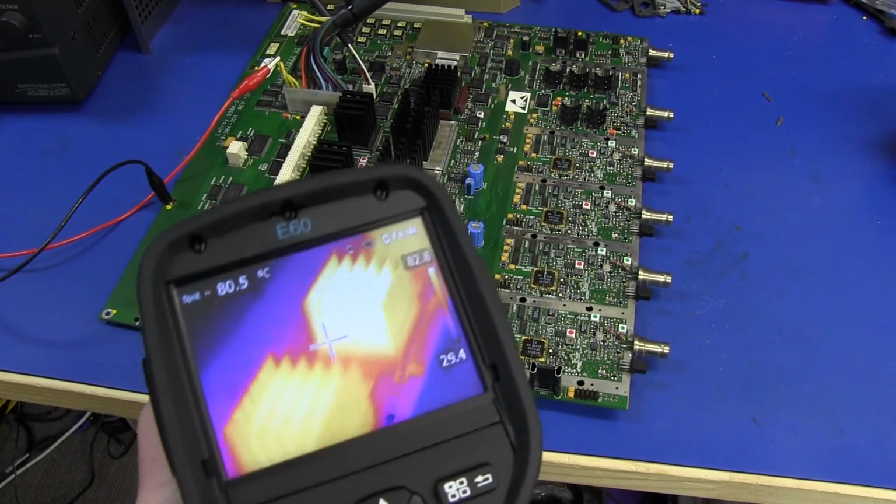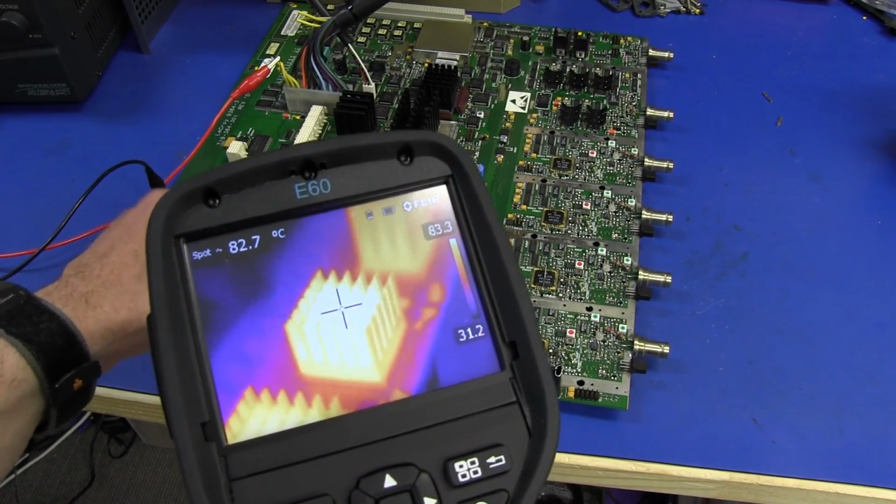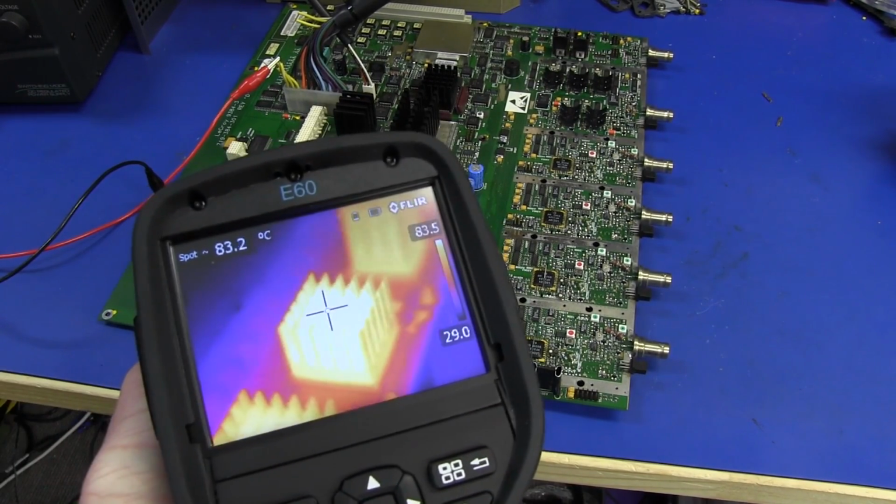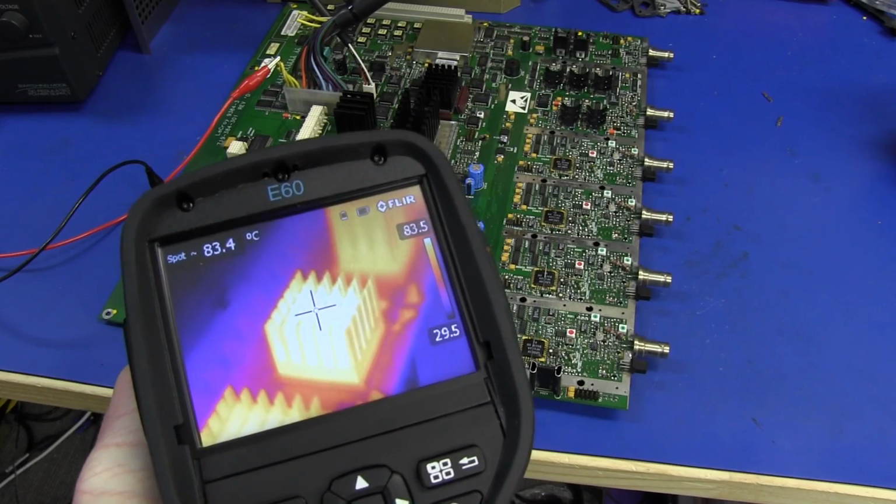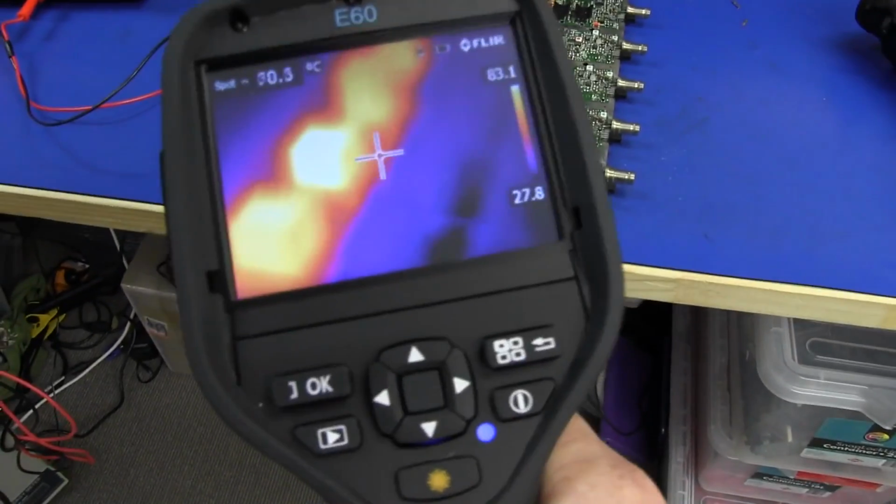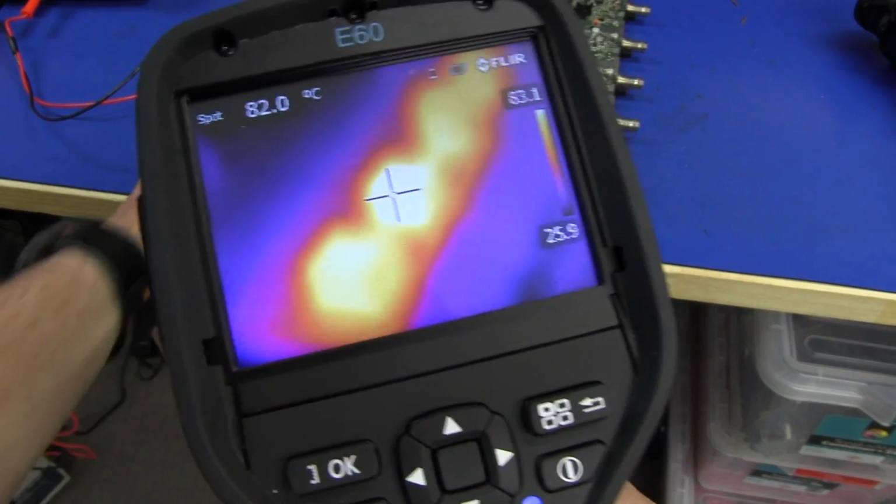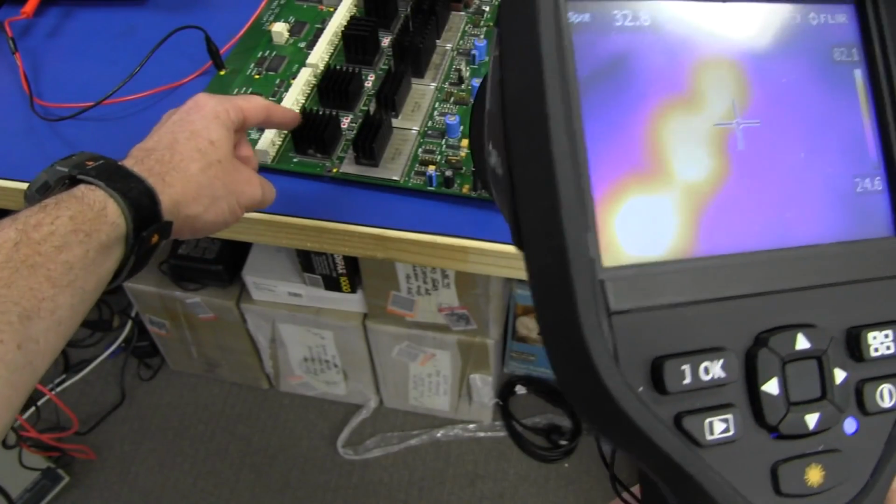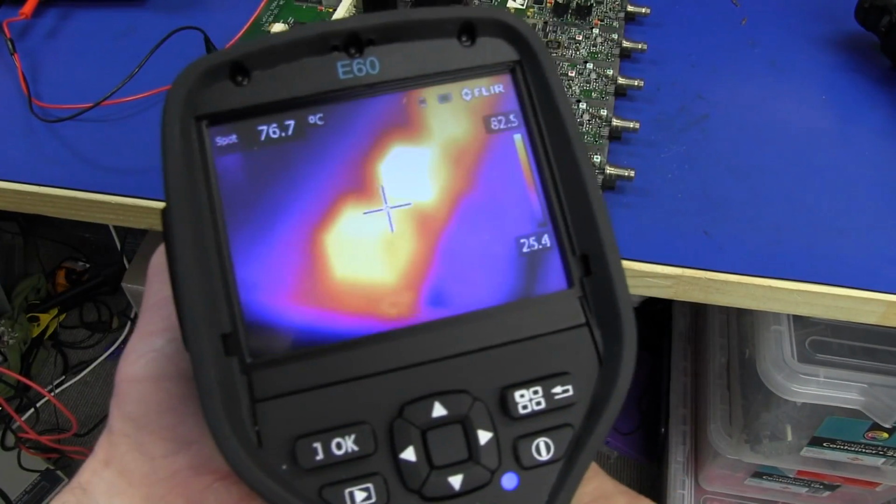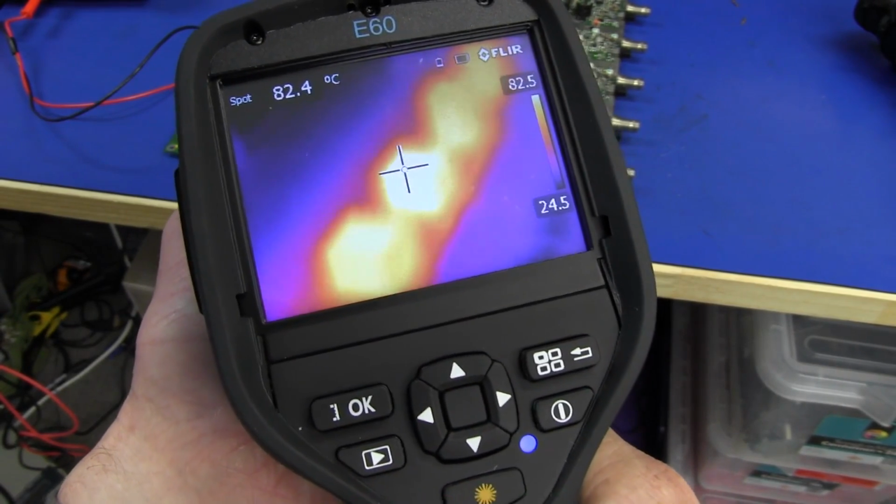This one's only 79, but this second heatsink seems to be much hotter, 3 or 4 degrees hotter than what we get on the other ones. And considering that this one is the same heatsink, it seems to be a few degrees hotter.